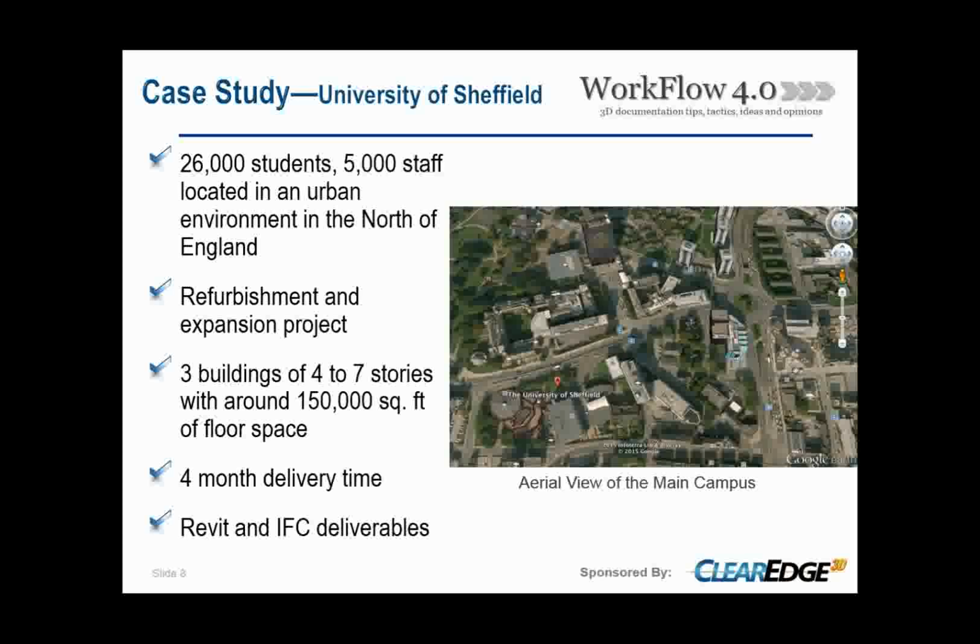So we were at a bit of an advantage with this project in that we'd already carried out some survey work on the site, a topographical survey and some building survey, all in 2D, but we had in place a good, strong control network.